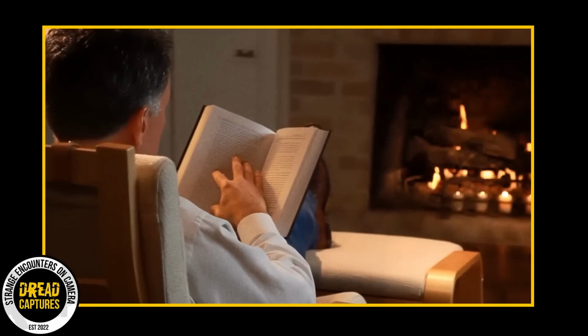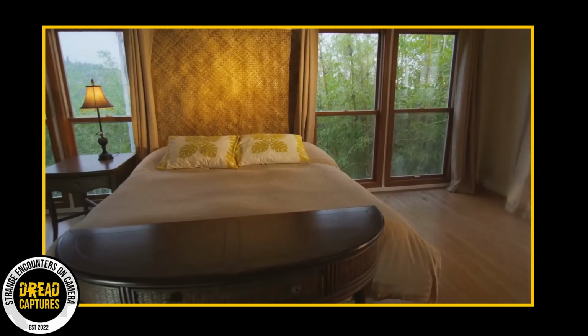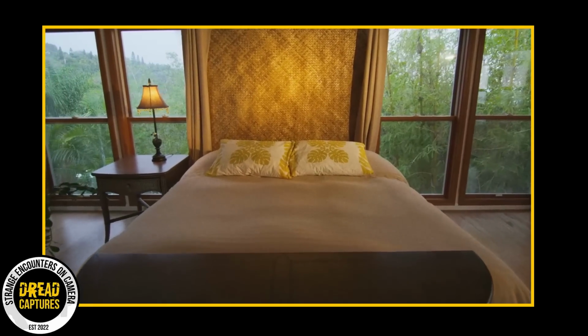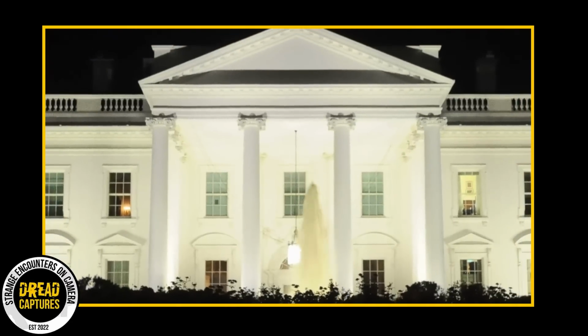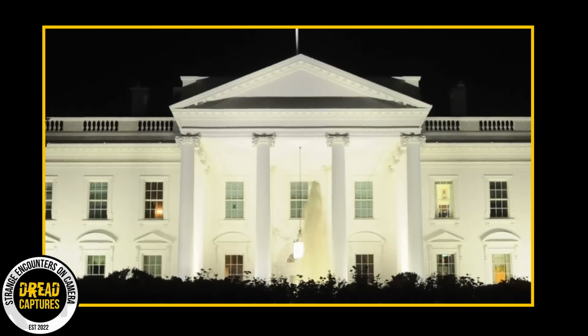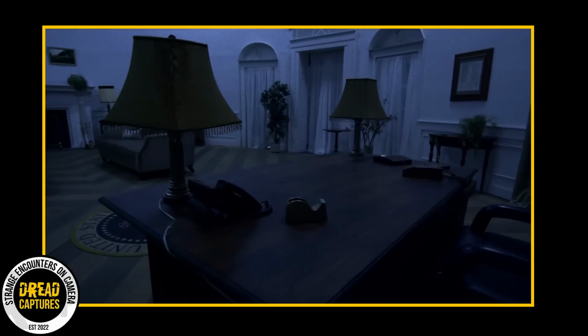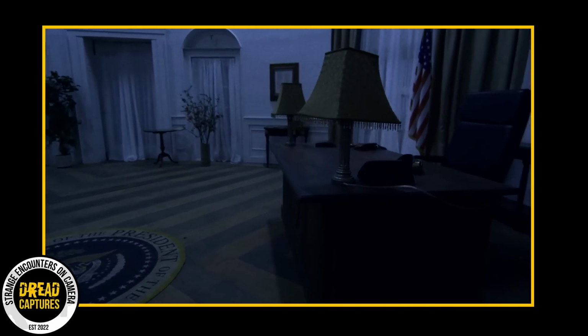Now, because things have been moved around, this mysterious figure is also said to be standing right next to Lincoln's bedroom. And surprisingly, a lot of people believe this to be Abraham Lincoln's ghost. And as some of you may know, Lincoln's ghost has been the stuff of White House legend for years. Multiple presidents and their families have reported seeing Lincoln's spirit wandering the hallways of the presidential residence.